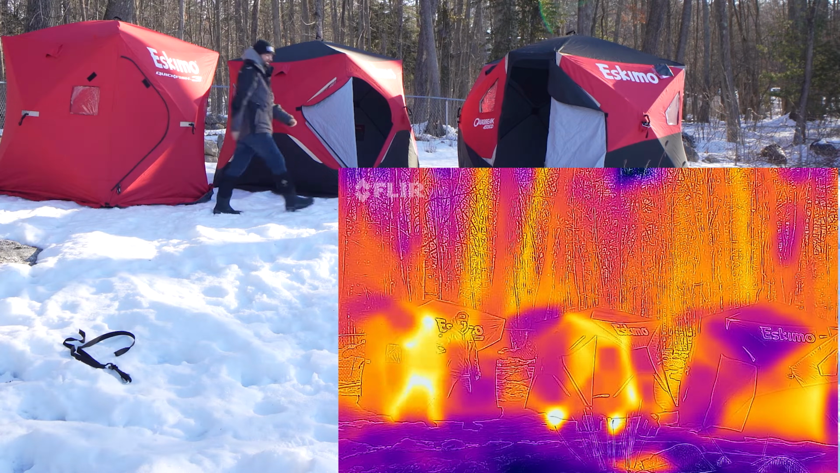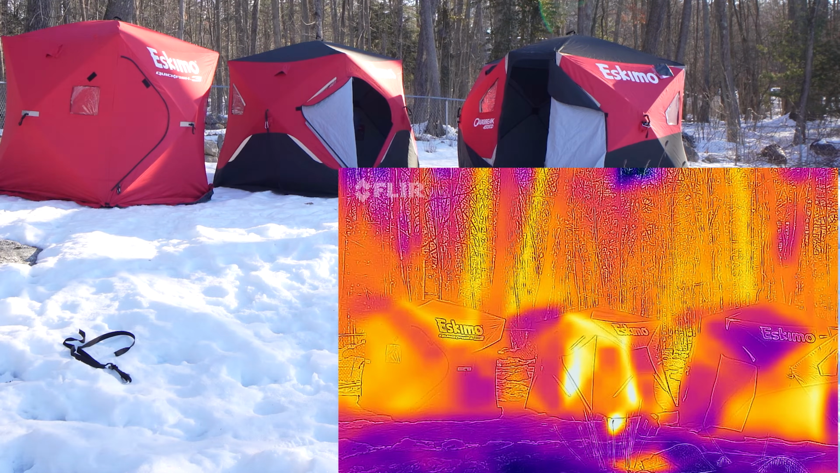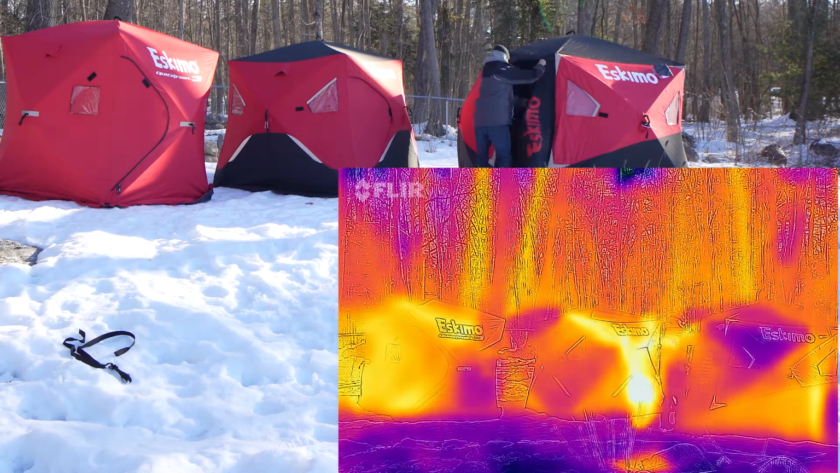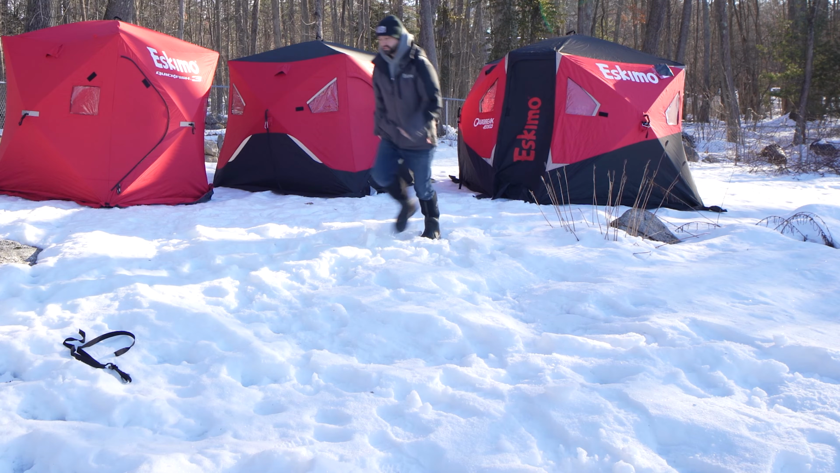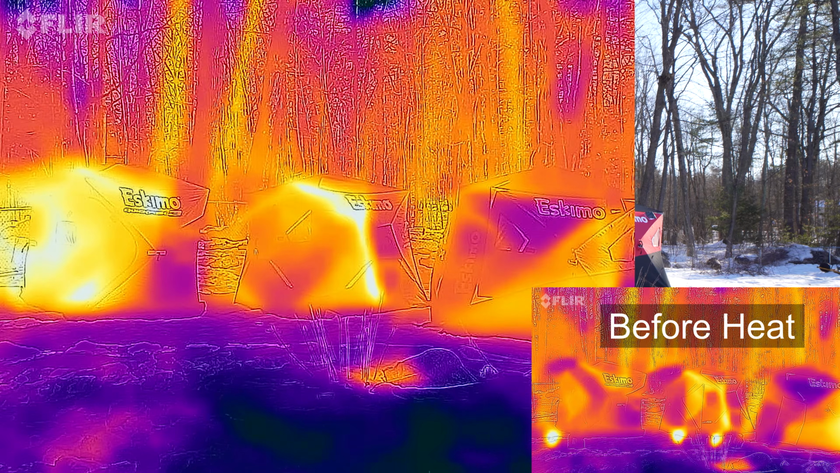And what I fully expect is that one to heat up the fastest because it's the smallest. Now let's see what happens. So we have the Quickfish 3, which is expelling the heat the fastest. So you can see kind of right in there's a hot spot on the left-hand side. And then we have the 949 IG. And then we have a pretty big cold spot on the Eskimo Outbreak 450.